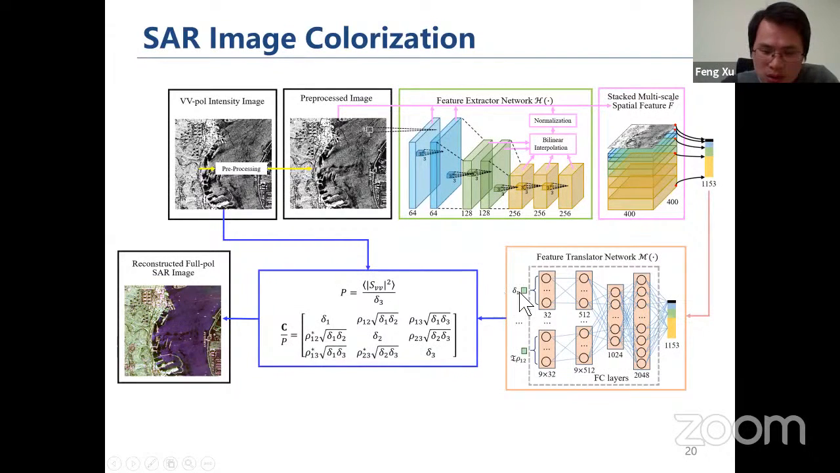The output is the number of unknown parameters required to reconstruct the fully polarimetric matrix. So basically, this is how we reconstruct a 4-pol SAR image from a single pol.